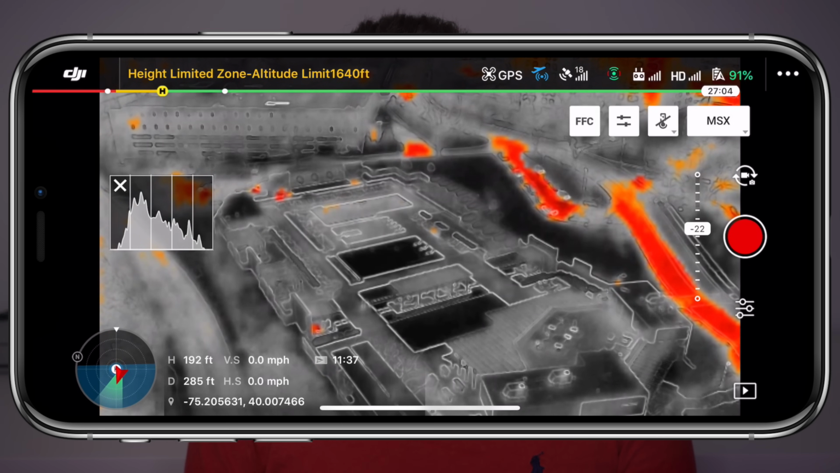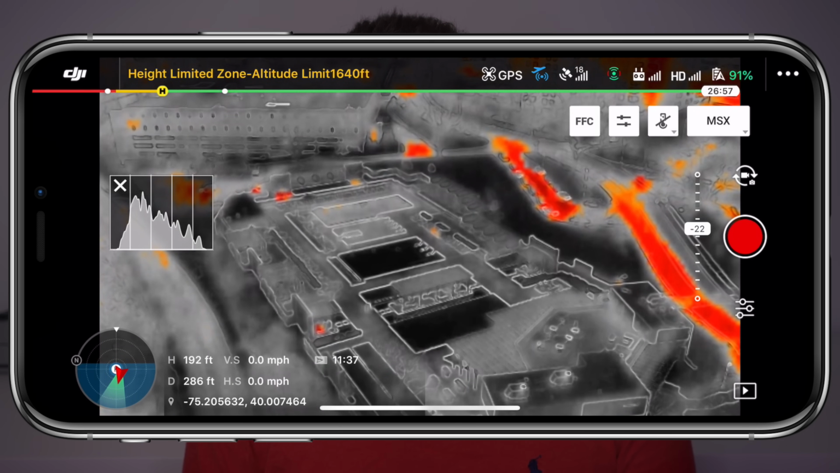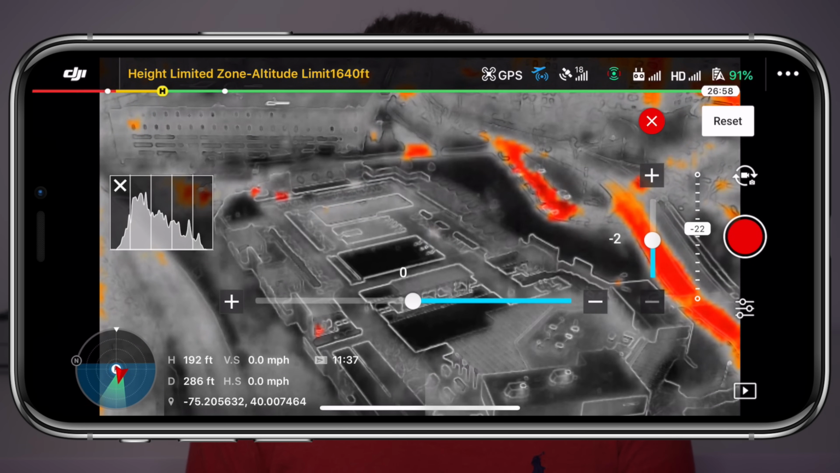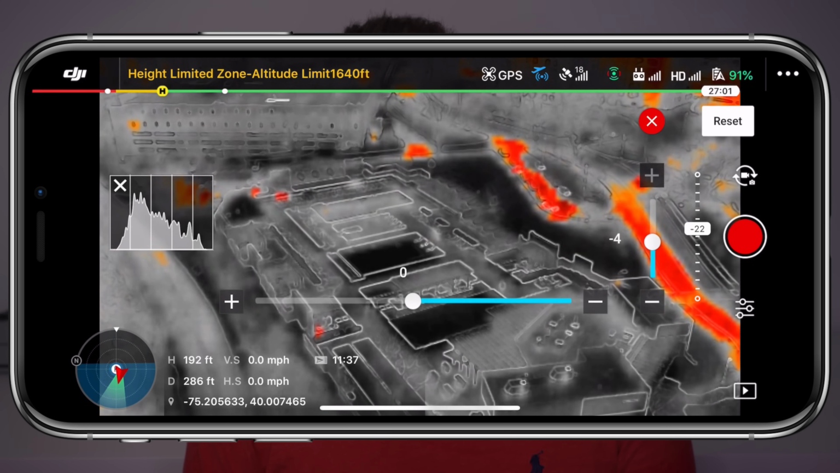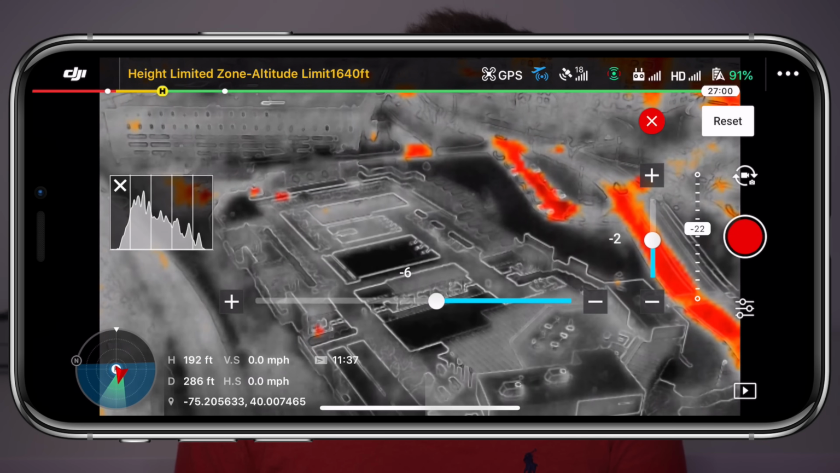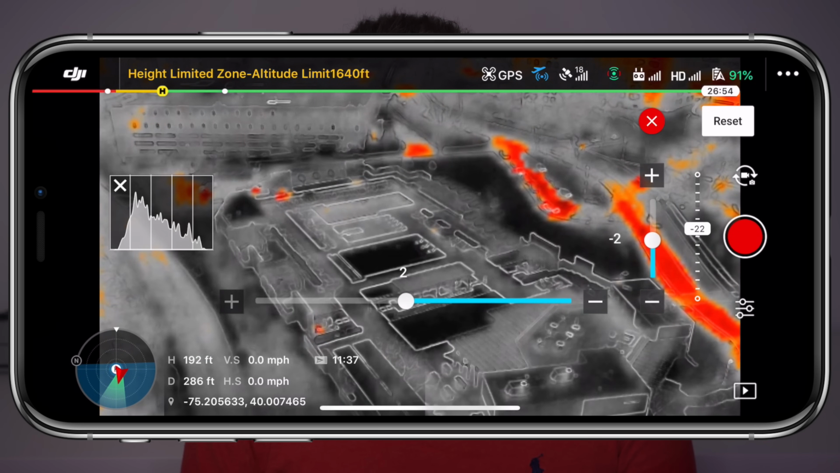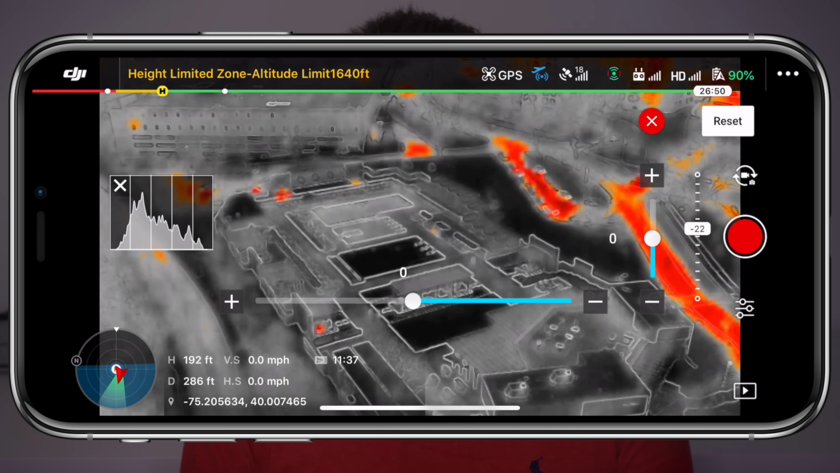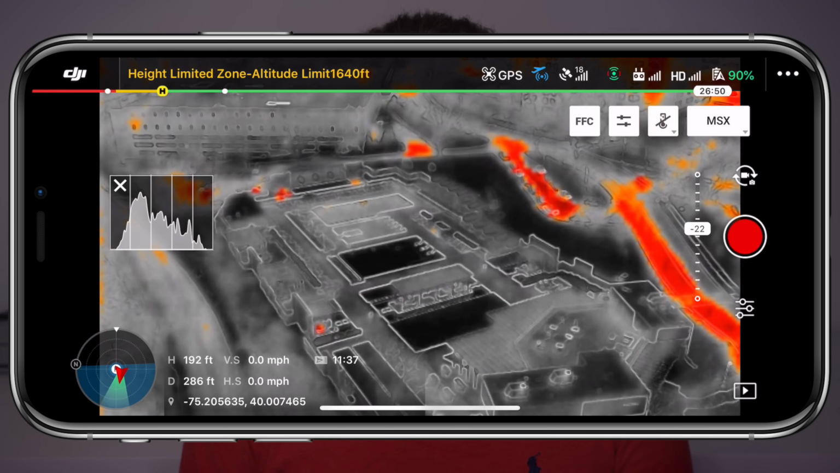Next to the rectangle that lets you choose different viewing modes is the outline adjustment, so if what the MSX technology is showing on your screen doesn't line up with what is on the ground, you are able to offset the image vertically and horizontally. I haven't personally had to do this in all of my time flying this drone, but certain use applications might demand this. Moving over to the next icon to the left is for measuring temperatures.